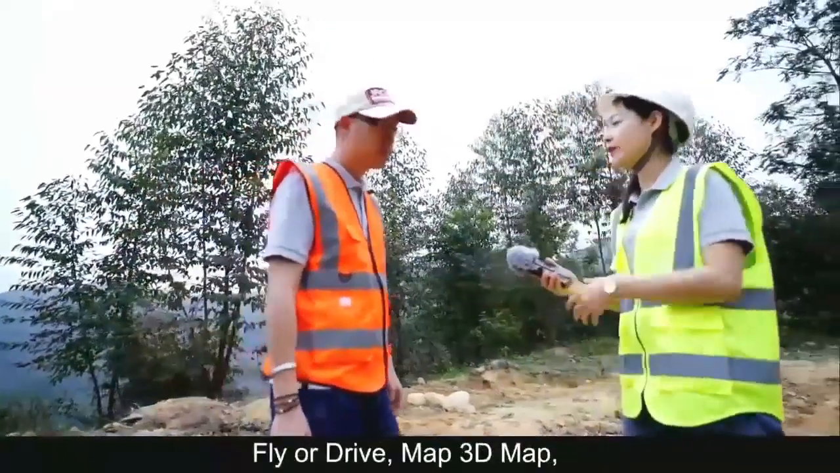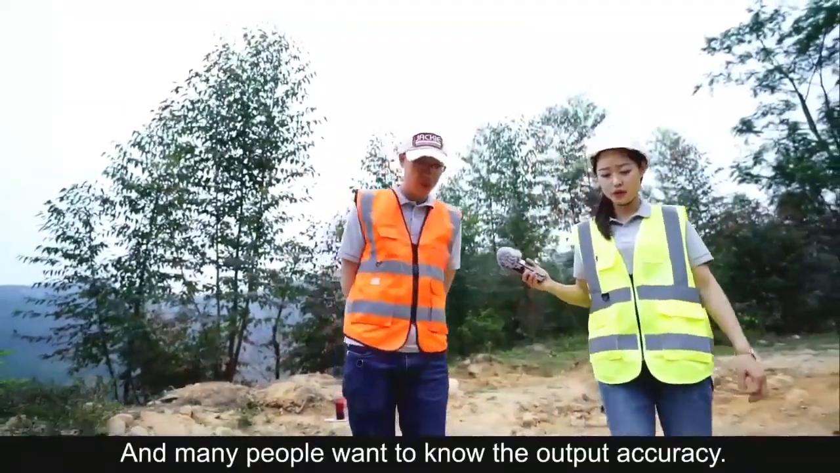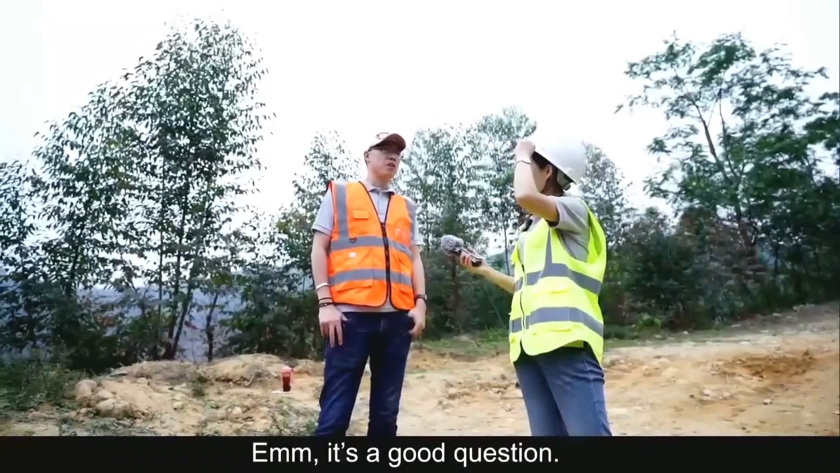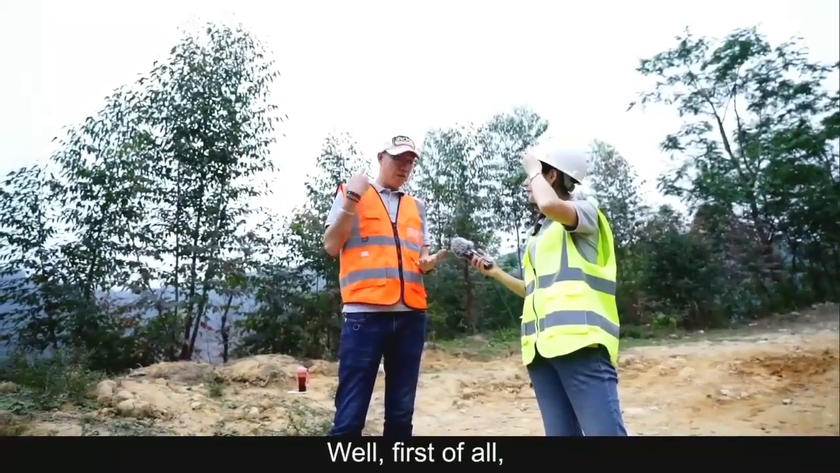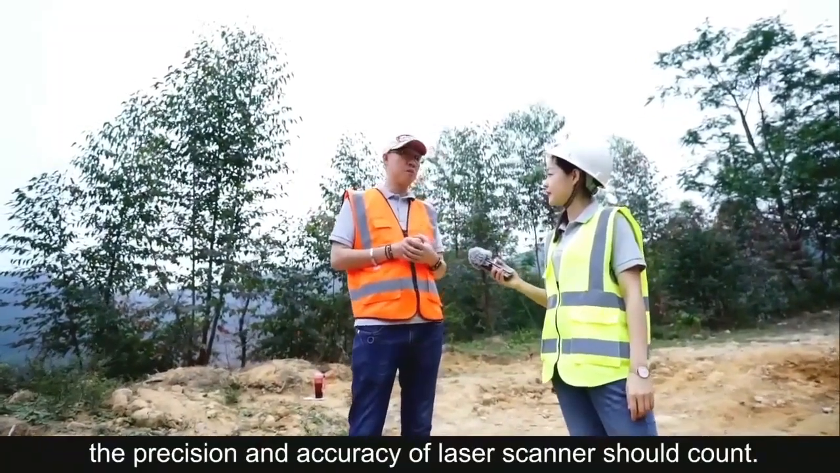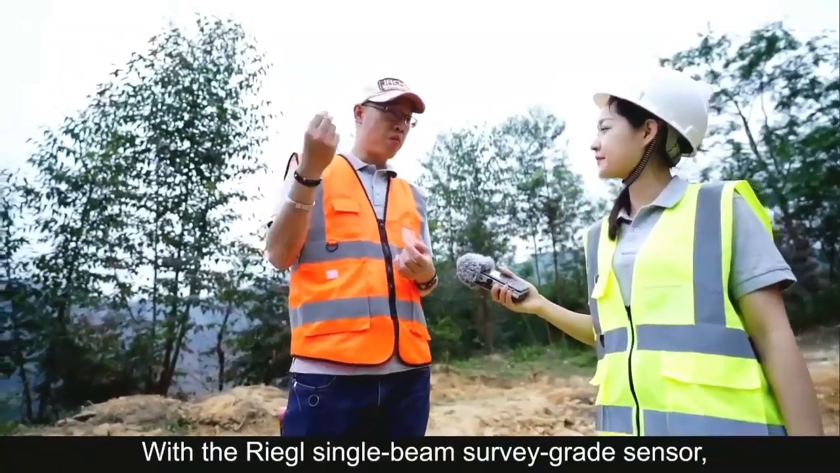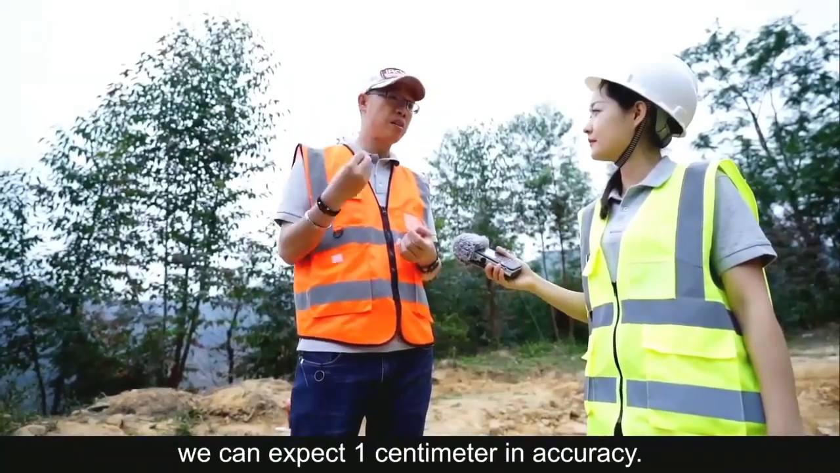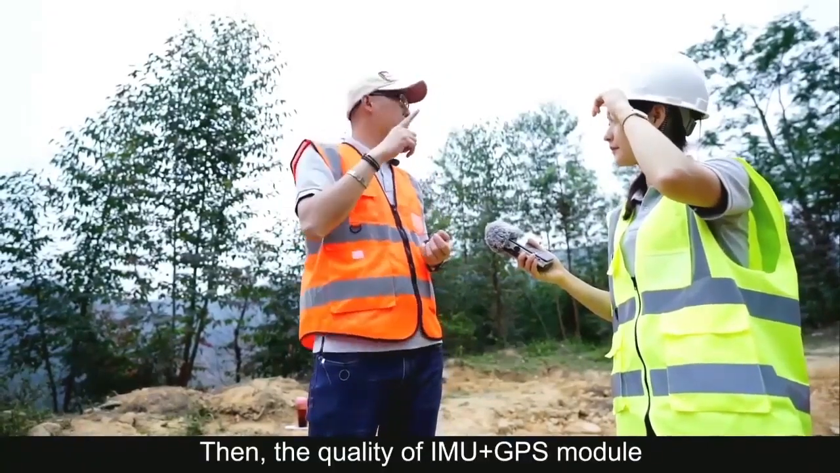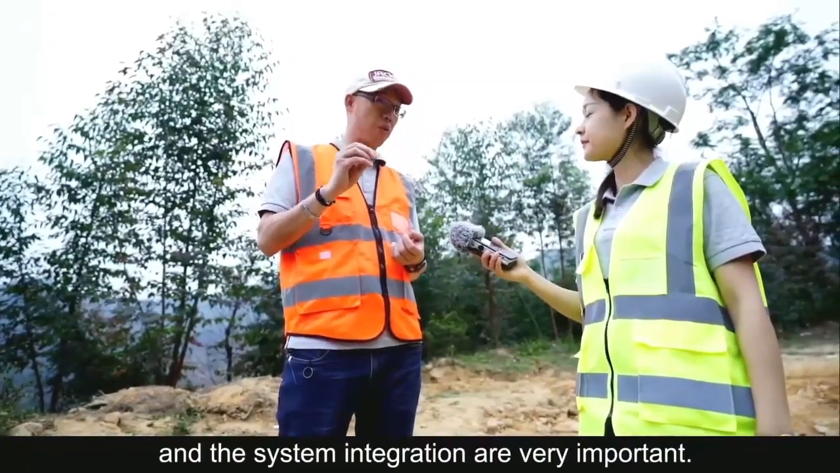And many people want to know the output accuracy. So, what's your idea about it? It's a good question. Well, first of all, the precision and accuracy of the laser scanner should count. With the Riegl single beam survey grade sensor, we can expect 1 centimeter in accuracy. And then the quality of the IMU and GPS module, and the system integration are very important. The integration techniques will lead to some system errors, more or less.